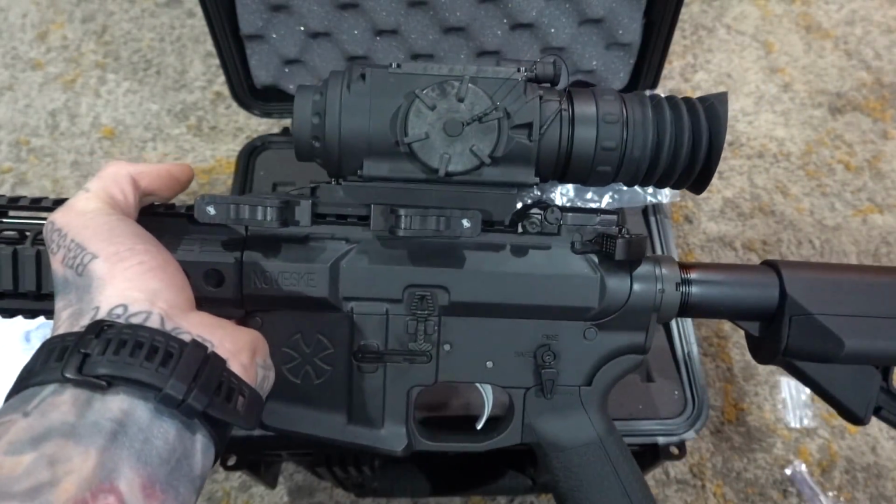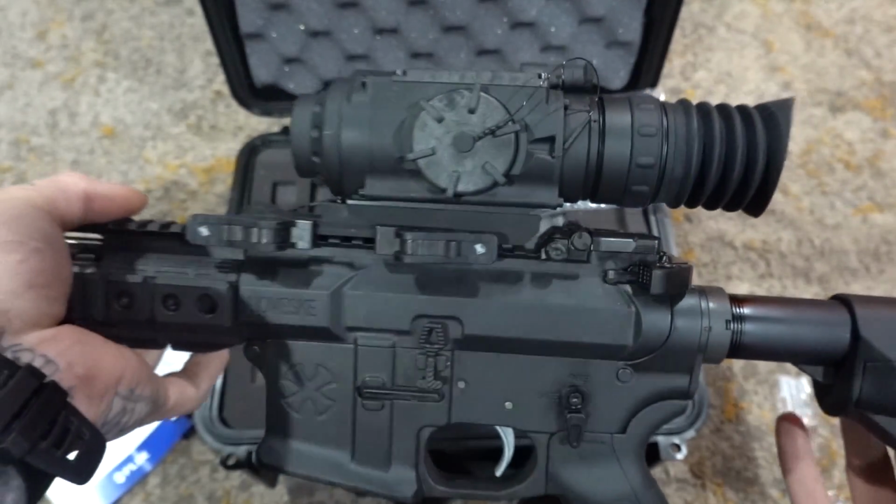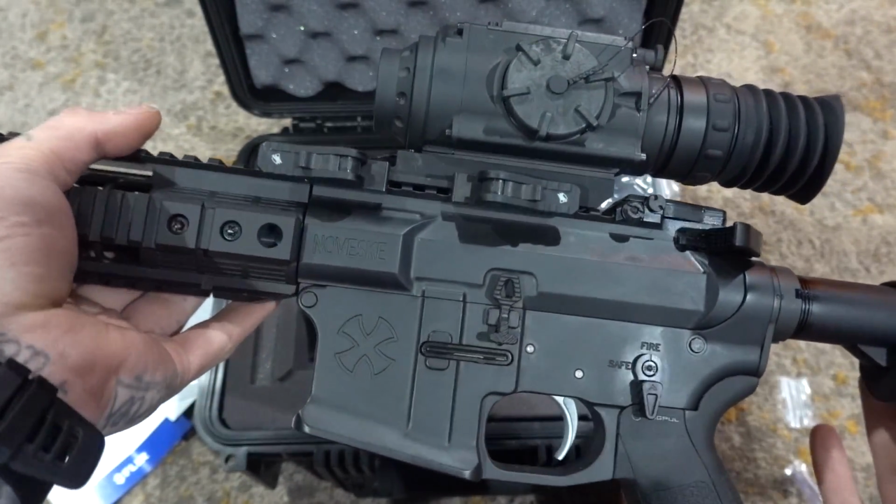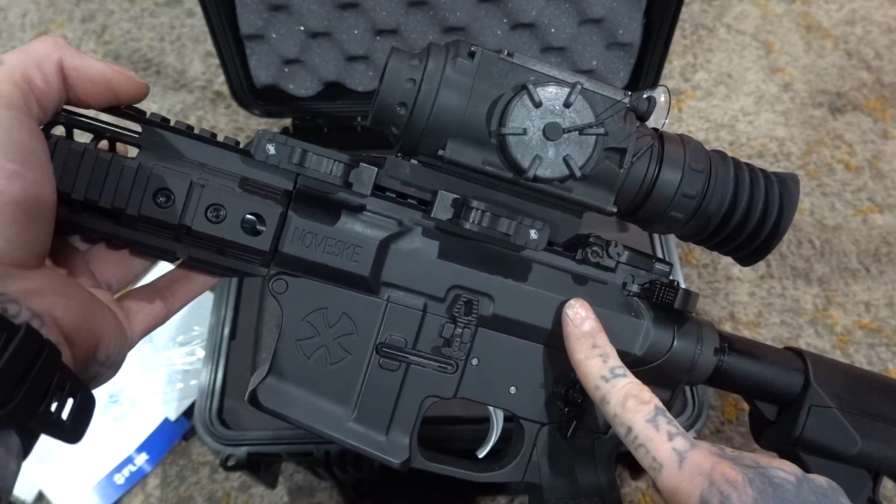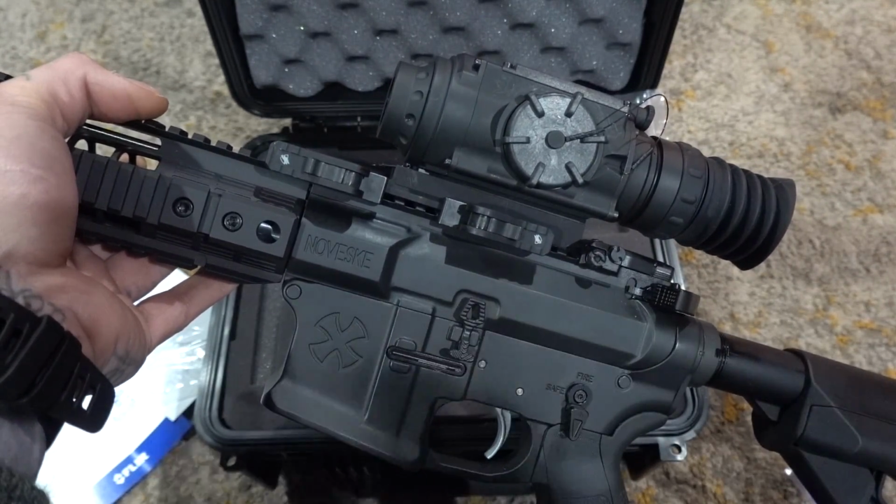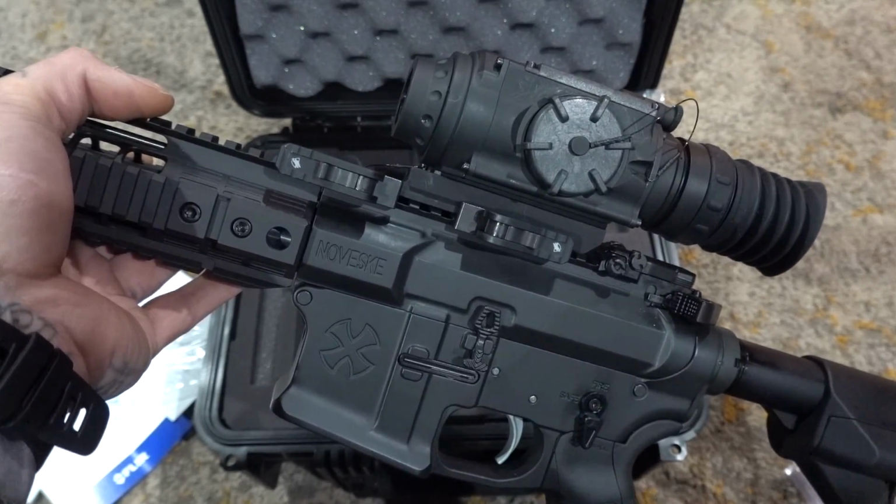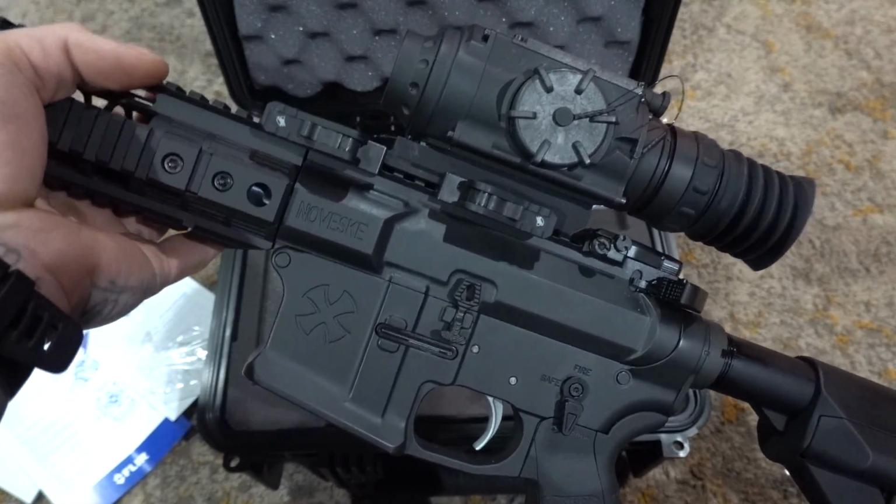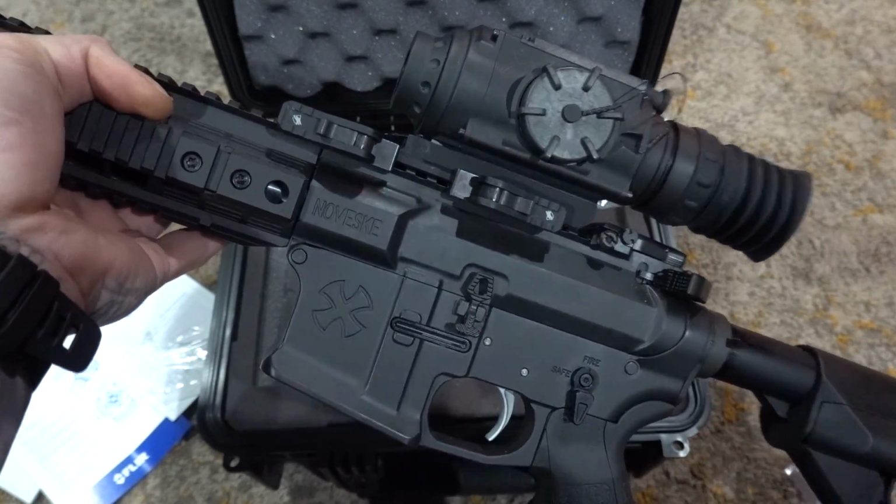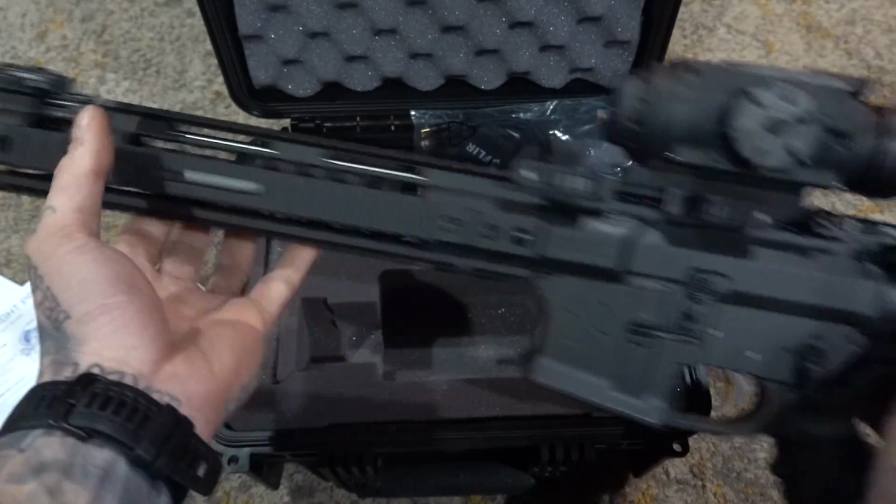Something worth mentioning that isn't really broadcast through their website is you can save this to 3 different profiles. So if I wanted to zero it on this Noveske and then zero it on top of a completely different rifle like a bolt gun, I could do that. Again, you have 3 profiles, you can name them. So I would name this one Noveske. And this is what it looks like mounted.